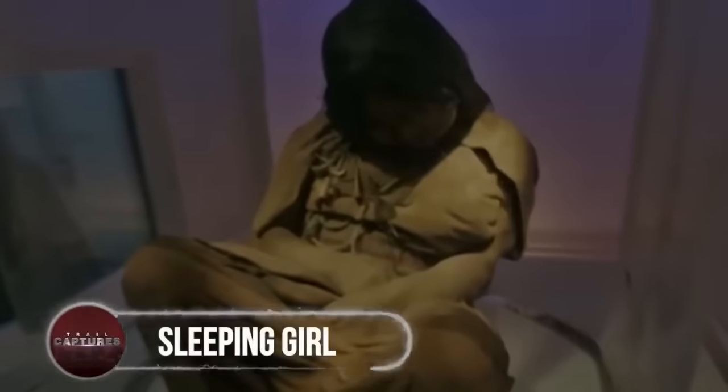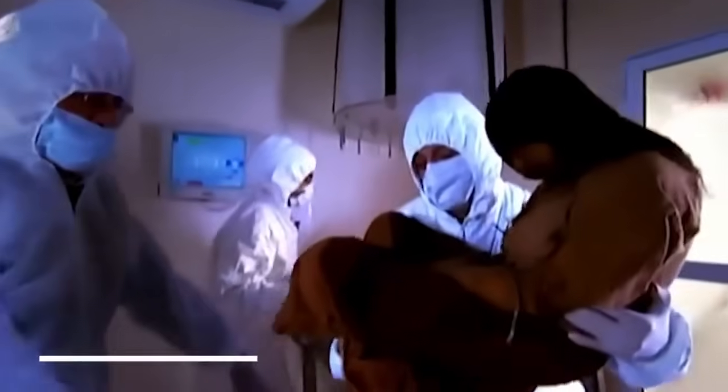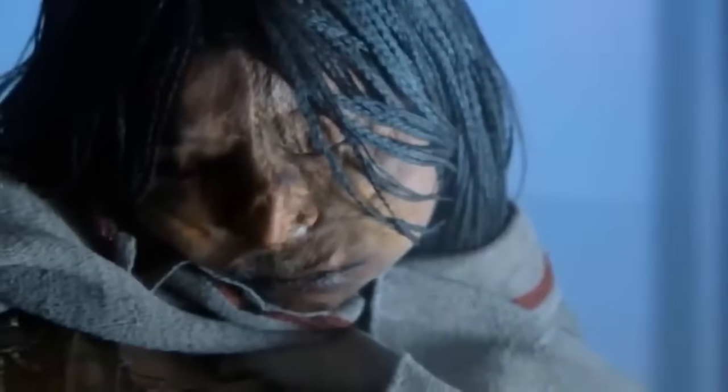Sleeping girl. Looking like a sleeping child, the girl shocked the archaeologists when it was found, because it felt like the girl would open her eyes at any moment. But actually, she had been dead for about 1,200 years, and was perfectly preserved, which muddled the researchers too. But her history is even more baffling.